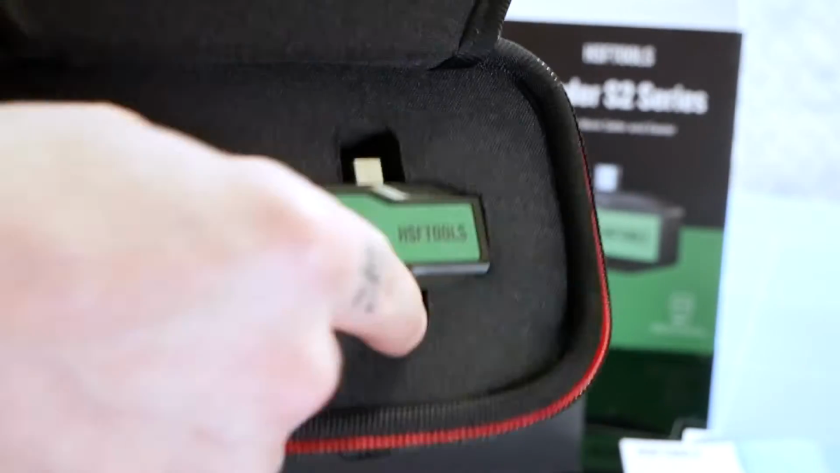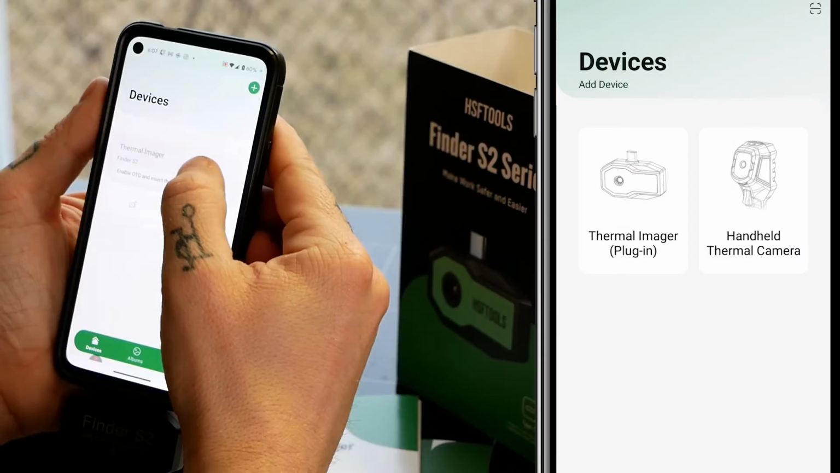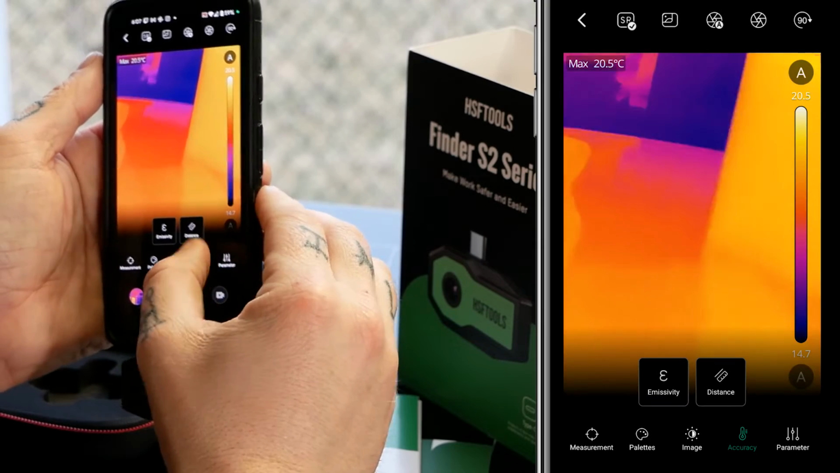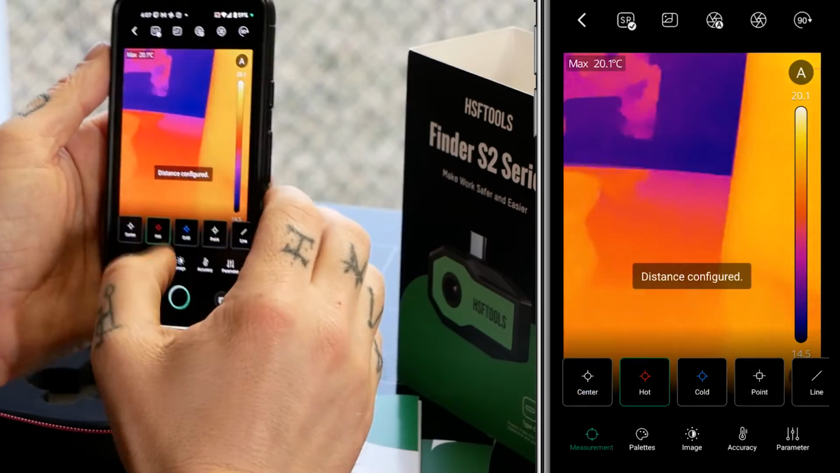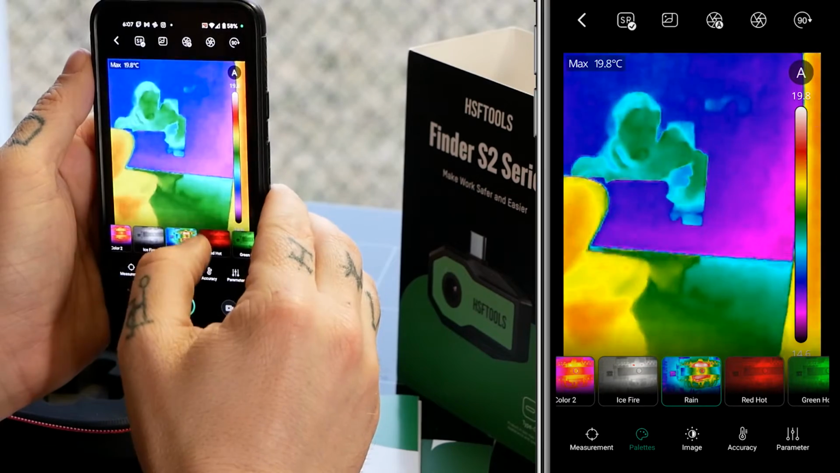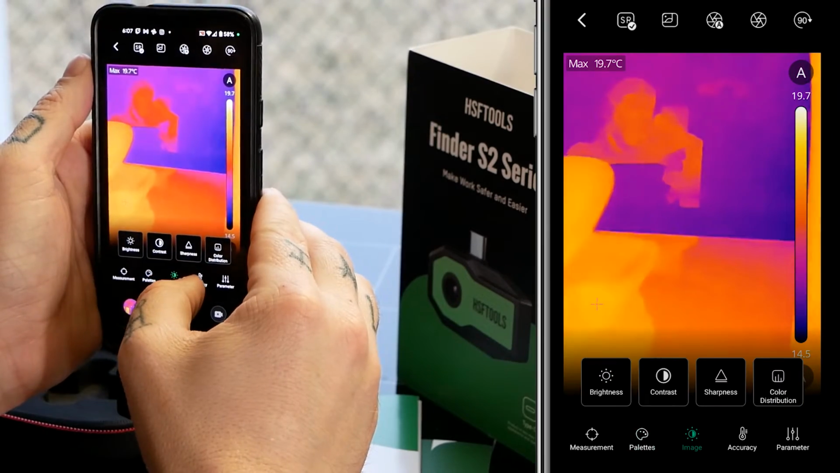Then grab your camera. The camera's low profile and takes up little room, so plug it into your phone and select the plug-in thermal imager in the app. And within seconds, you get a live feed to your phone, no delay. From there, you can adjust your settings and color profiles. There's a lot to choose from, but I like the default. Also, as I was adjusting the settings, I thought it was interesting that you could see my warm reflection in the window.